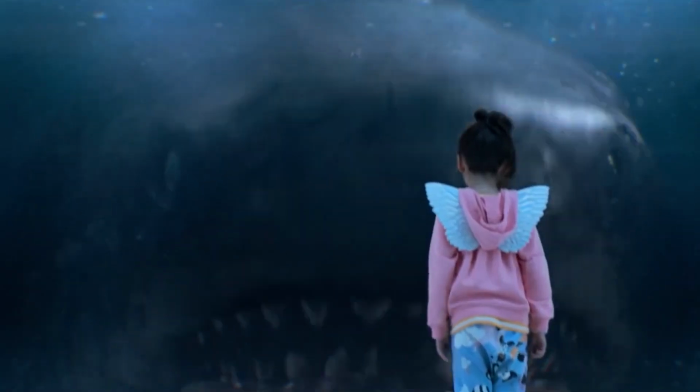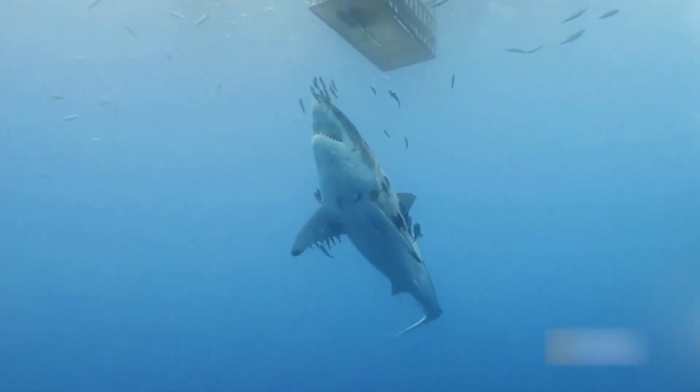Great white shark. You know what's scarier than a shark in a horror movie? A real-life great white shark.